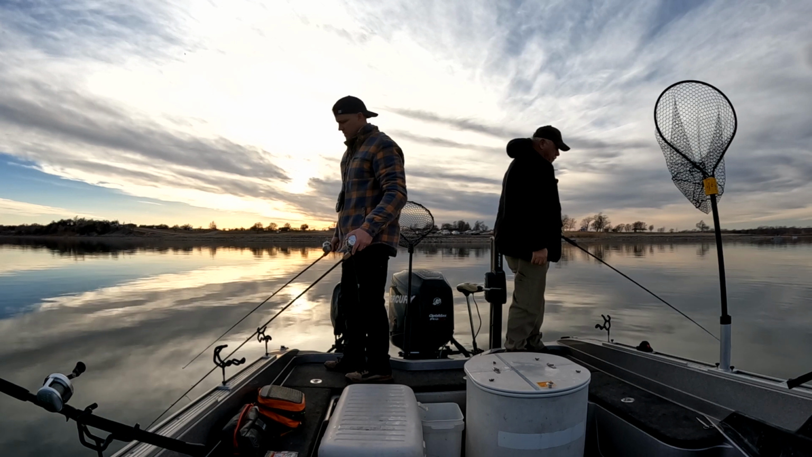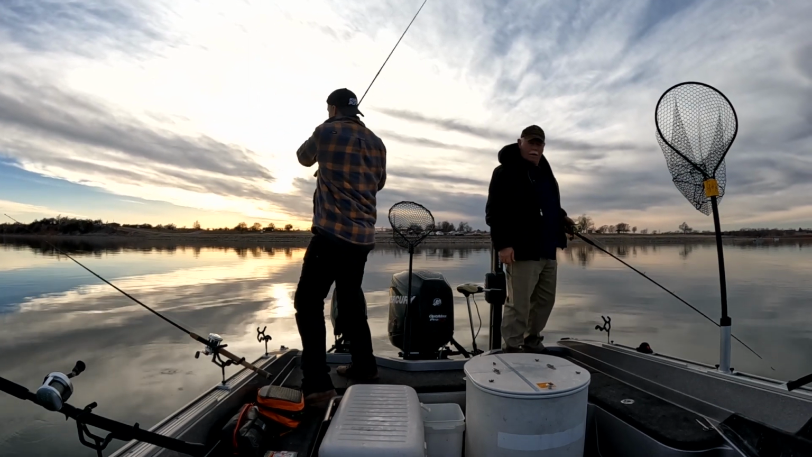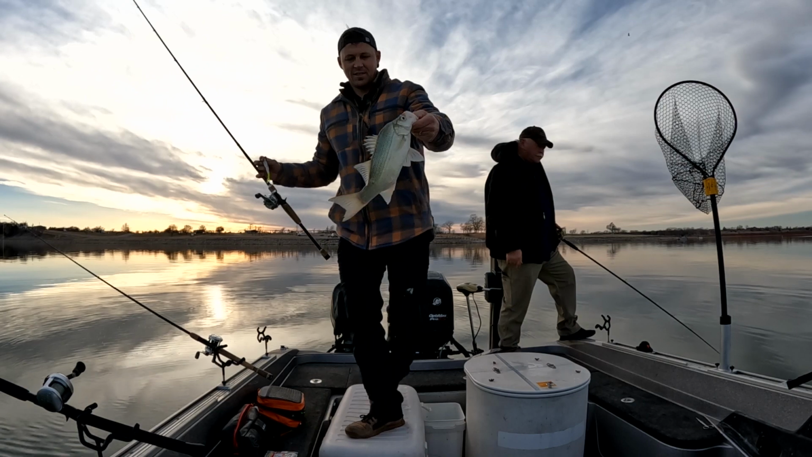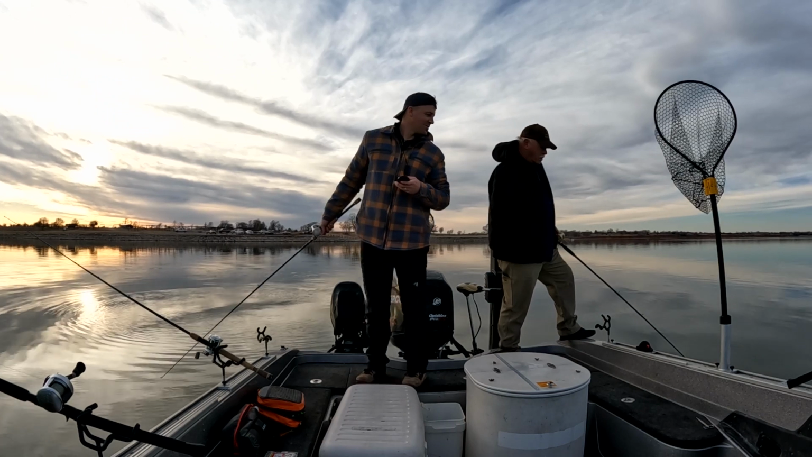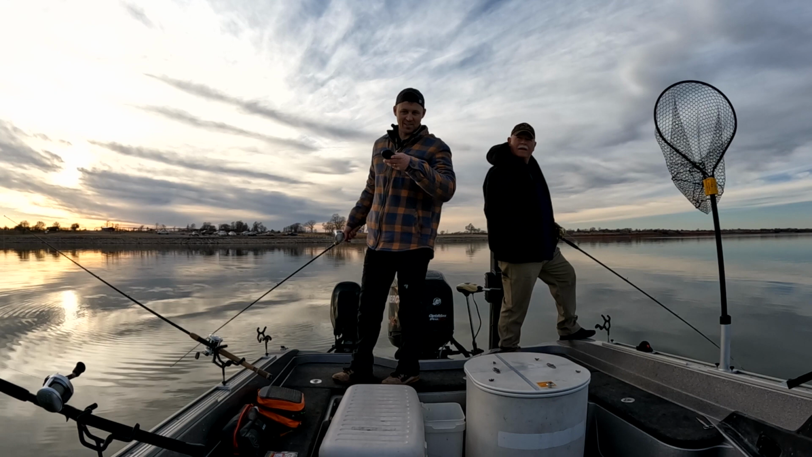Another bite. There we go. I can't catch a fish, guys. I can't catch a fish. Little sandy, but you know what? It's a fish. Fish on that little hair. Yeah. Start losing your mojo after a while, you know? It's like, can we catch a fish? Look at all those fish to the right. See all those fish over there?